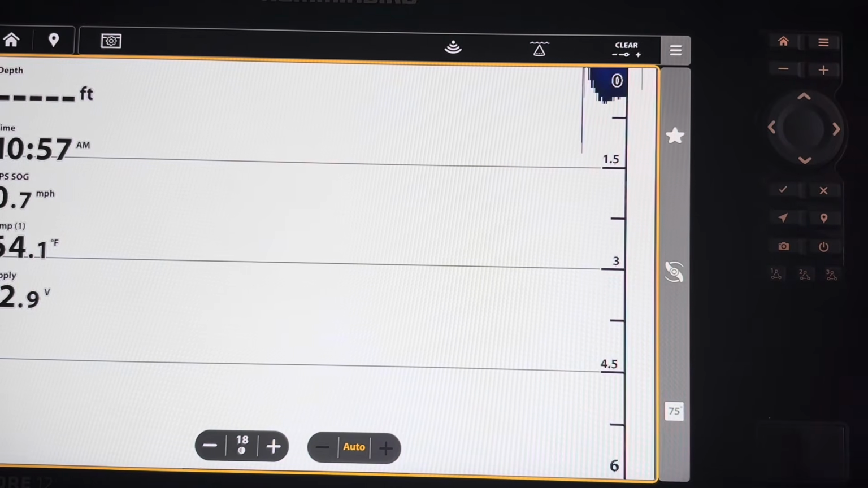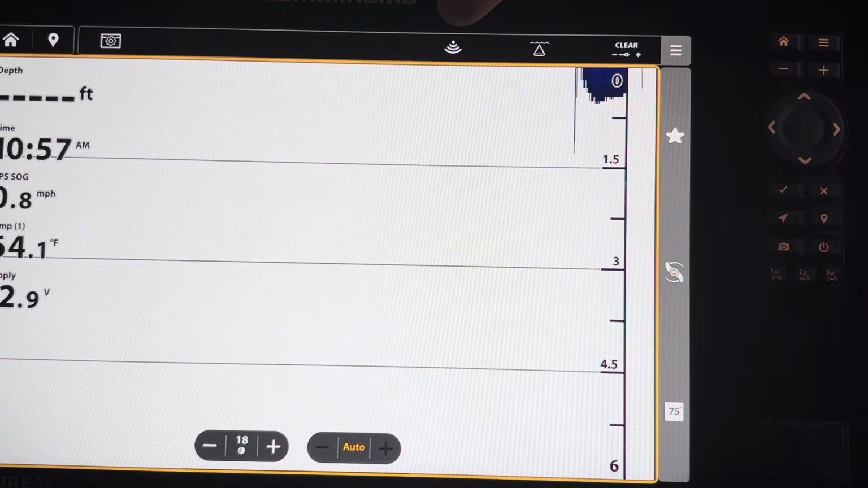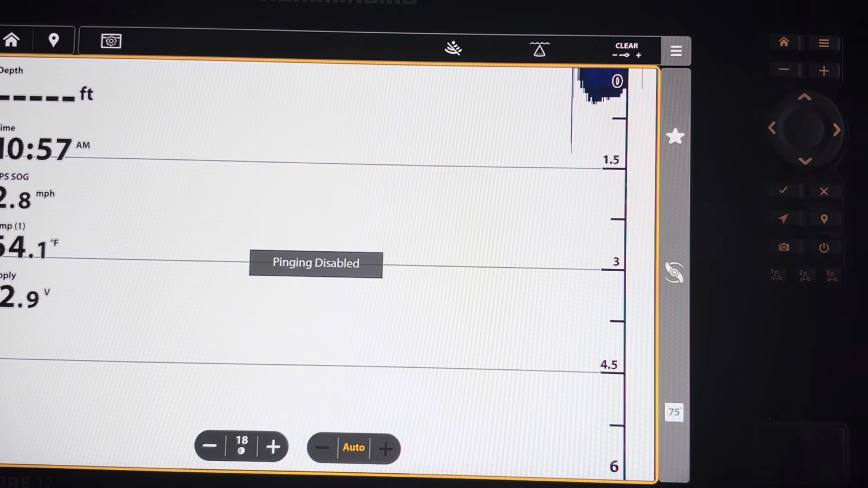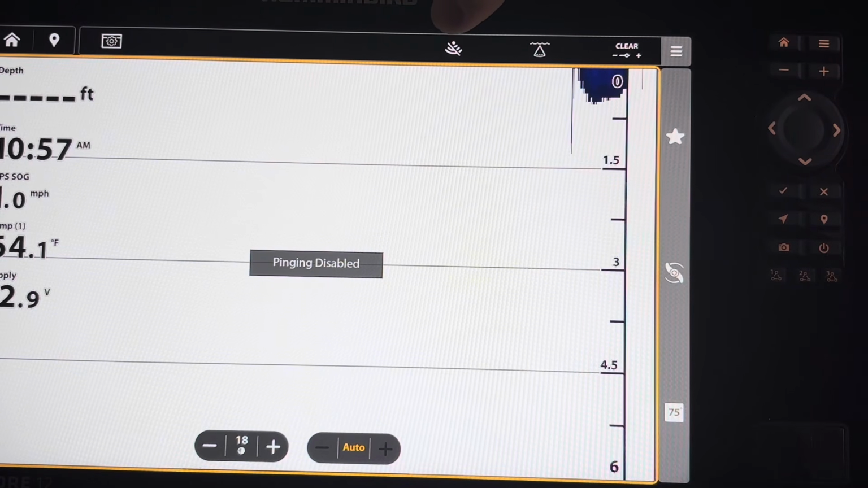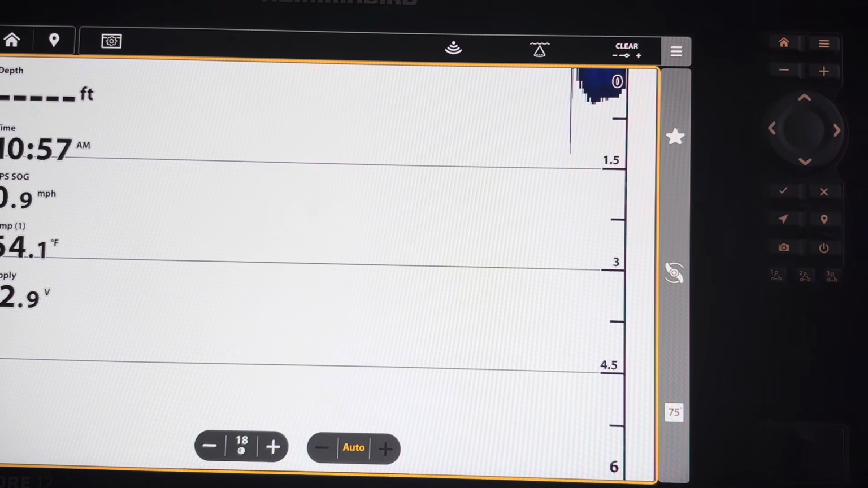Unfortunately, I am in my garage right now, so you're not getting a good 2D sonar reading. But if you did want to turn your sonar pinging on and off, this Wi-Fi looking symbol up here at the top, if I press that, you can see that the pinging is disabled. And if I want the sonar pinging back on for this 2D screen, I just have to hit it again, and there you are, sonar pinging on and off, quick and easy with the touch screen.